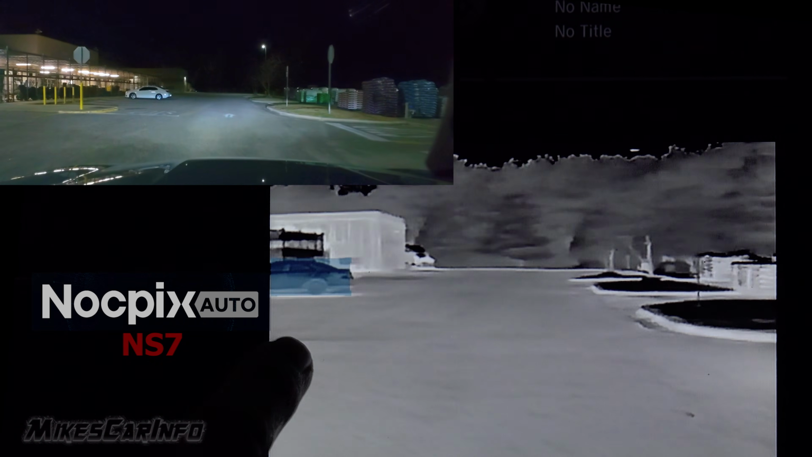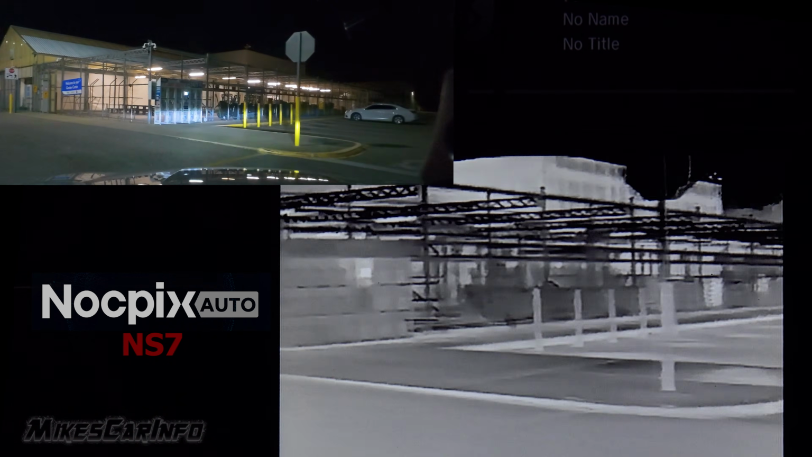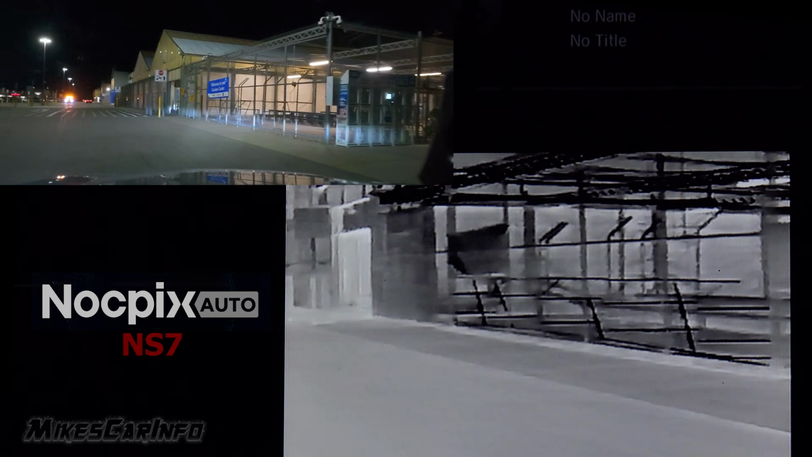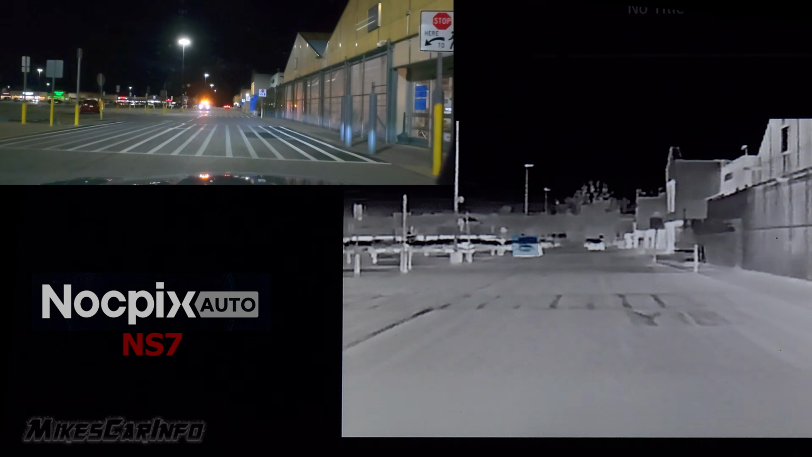I like the way it recognizes parked cars as well. Some systems don't recognize parked cars sometimes, and this one seems to do a pretty good job of recognizing parked cars and stuff.